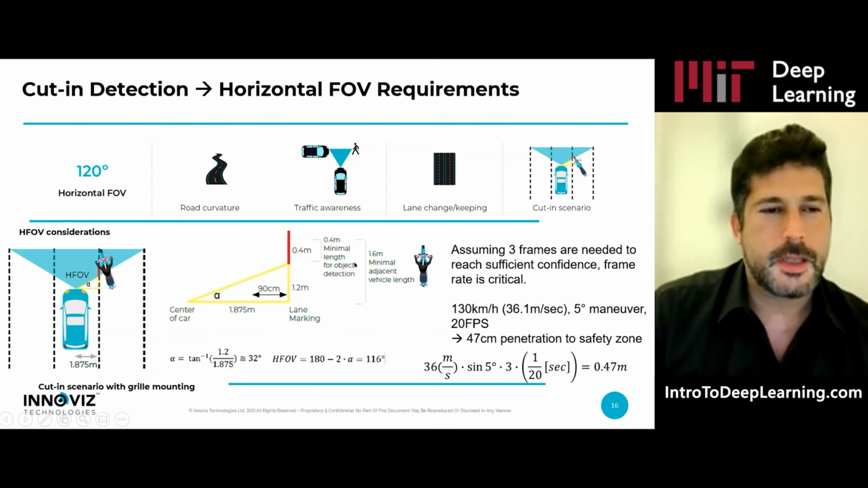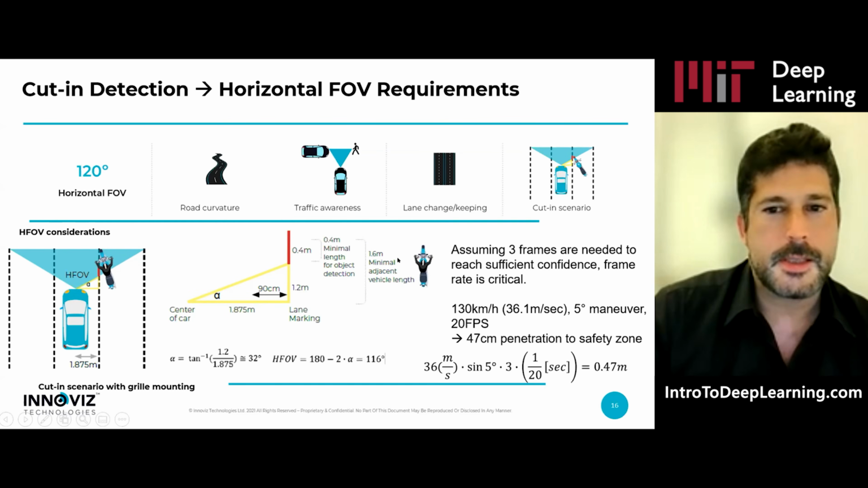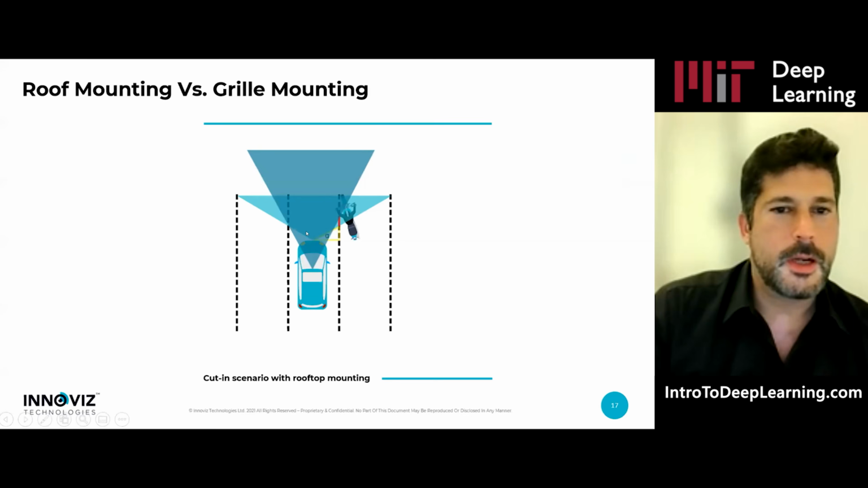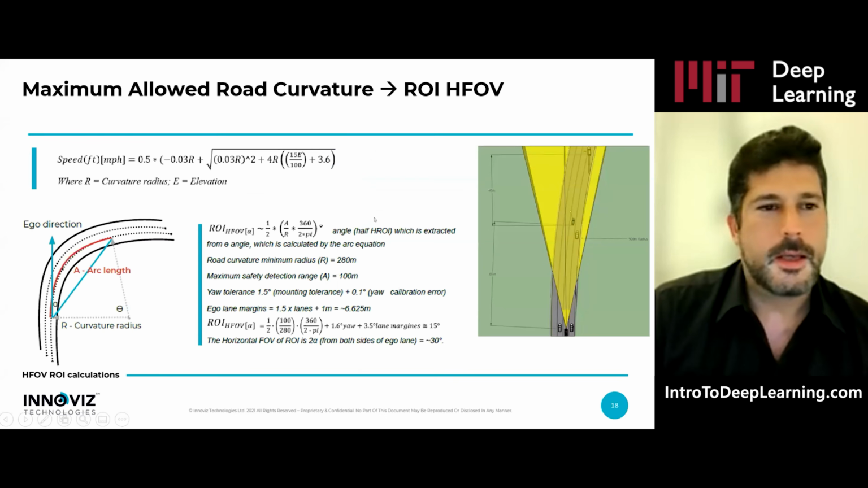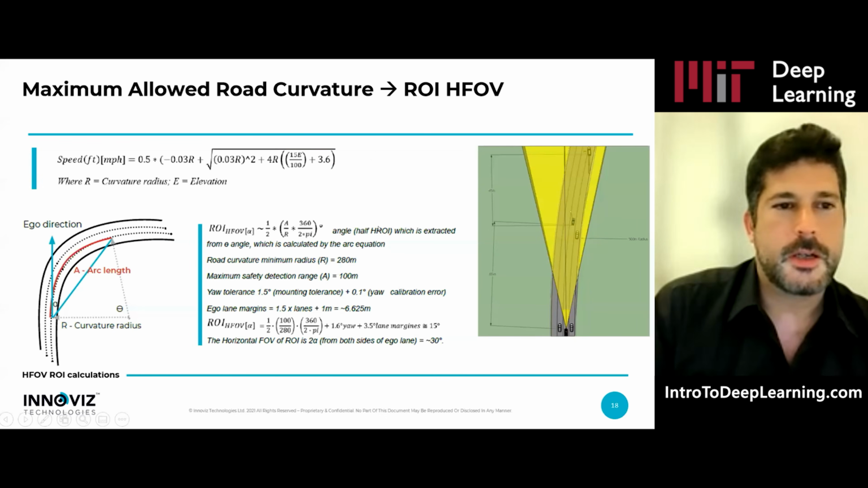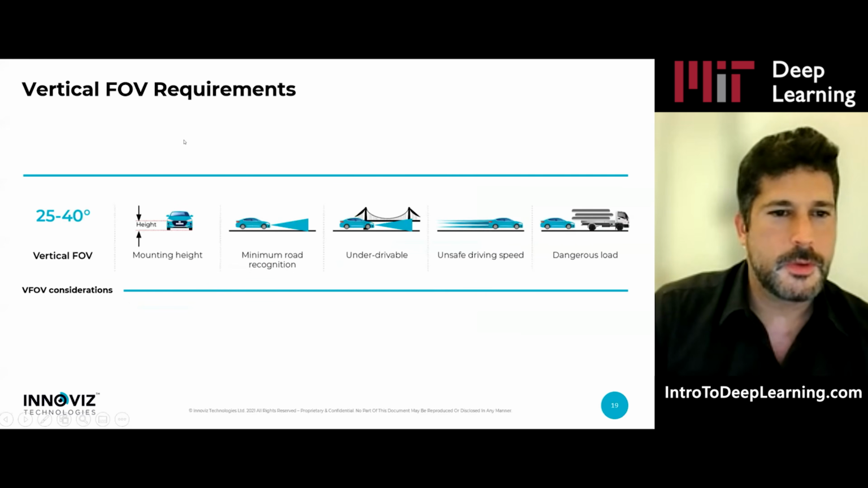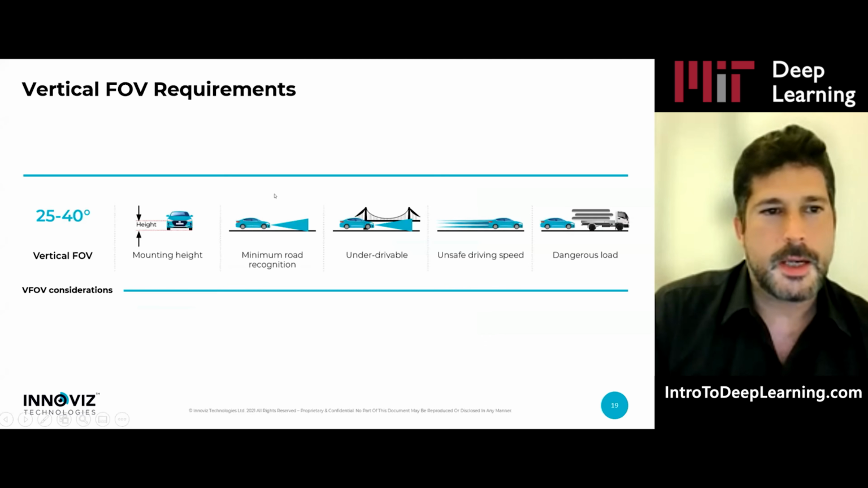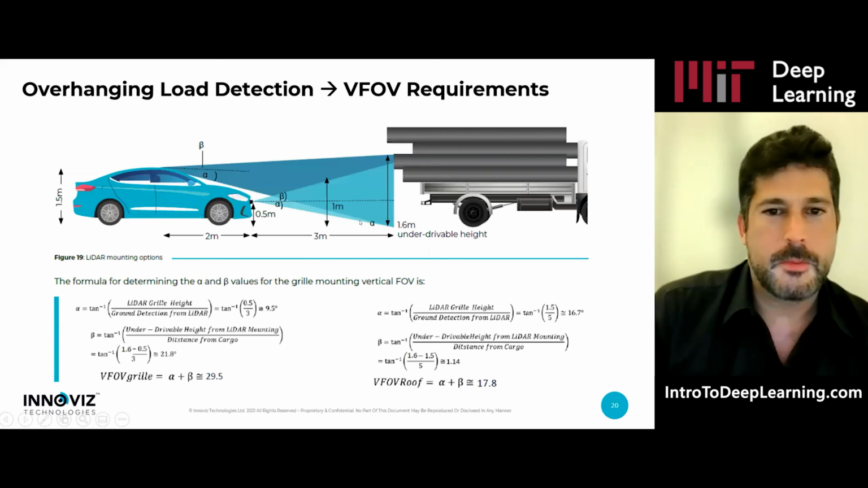These are part of the things that you can find in the white paper, talking about the requirements of the field of view from cutting scenario analysis, and whether you place it on the grill or on the roof, how you manage a highway with different curvature and slope, and then you have the vertical field of view that is very much affected by the height of the vehicle and the need to support the ability to see the ground very well and underdrivable.